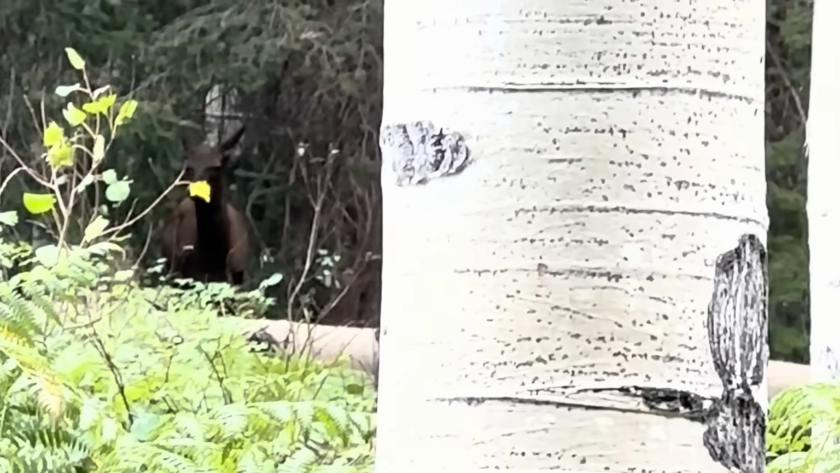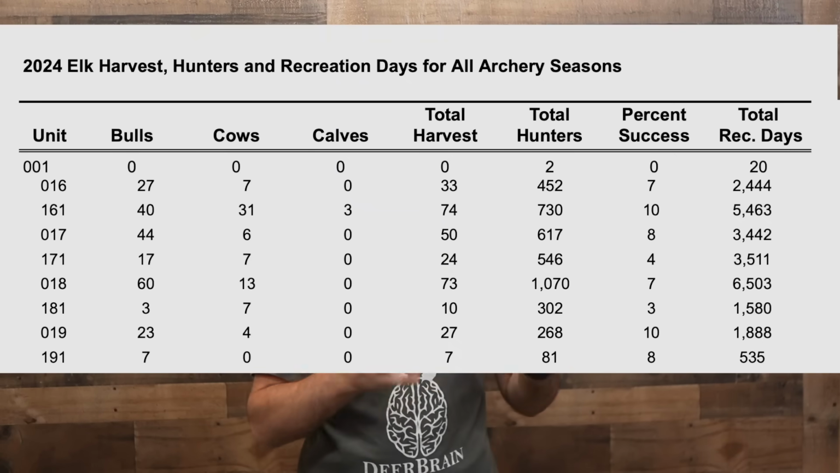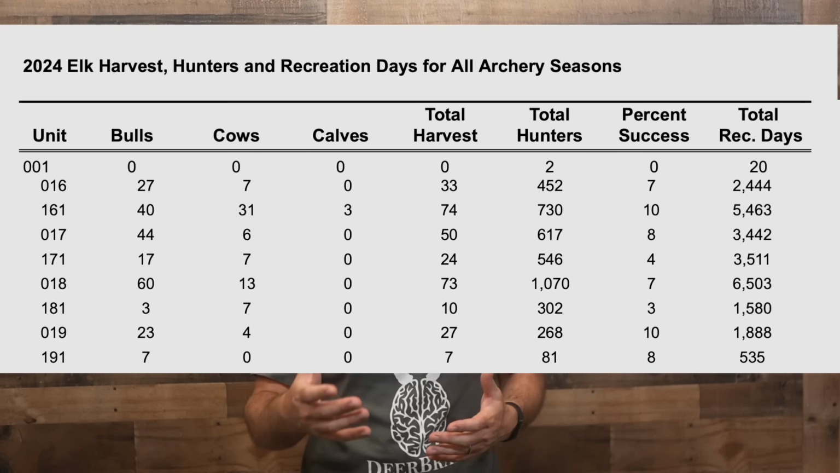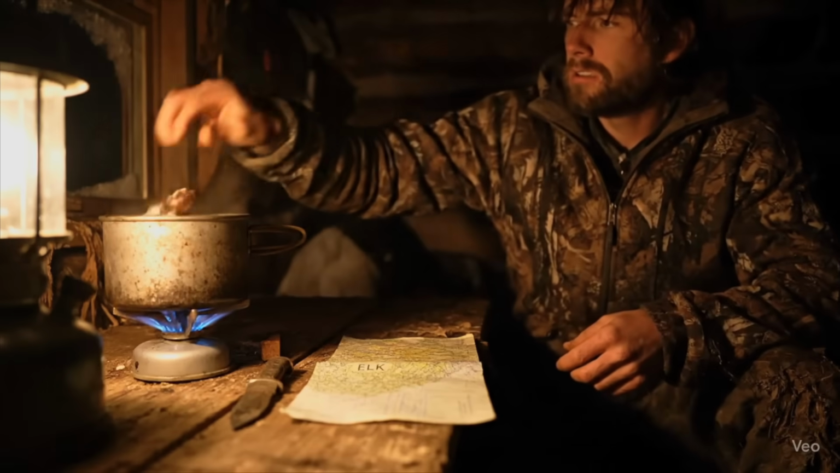GPS collar studies track specific elk across massive landscapes, which is great for science, but that's not always practical for hunters. With elk hunting success rates barely scraping 10%, most of us aren't picky about trophy bulls. Any elk is a trophy when it's on your back and you're packing it out. So I grabbed my Matrice 4T to uncover real, actionable patterns that could help me and you avoid another season of tag soup and wounded pride.